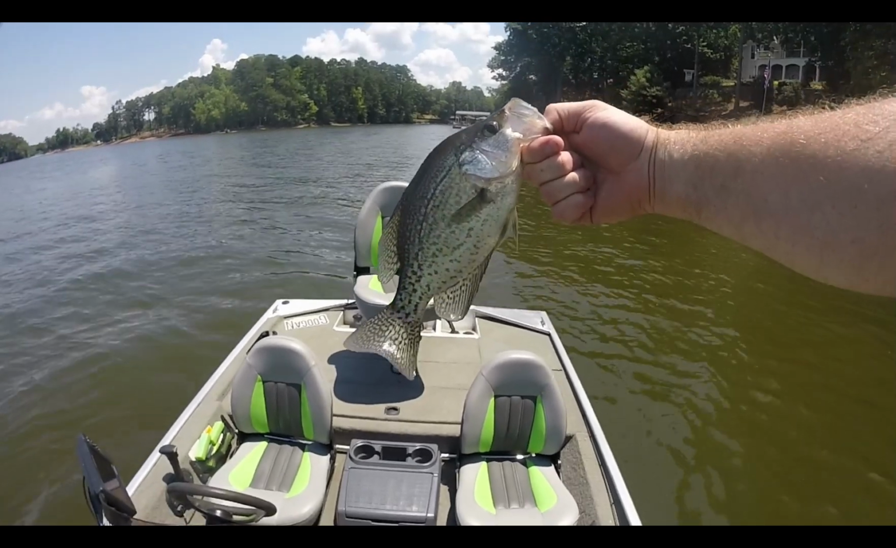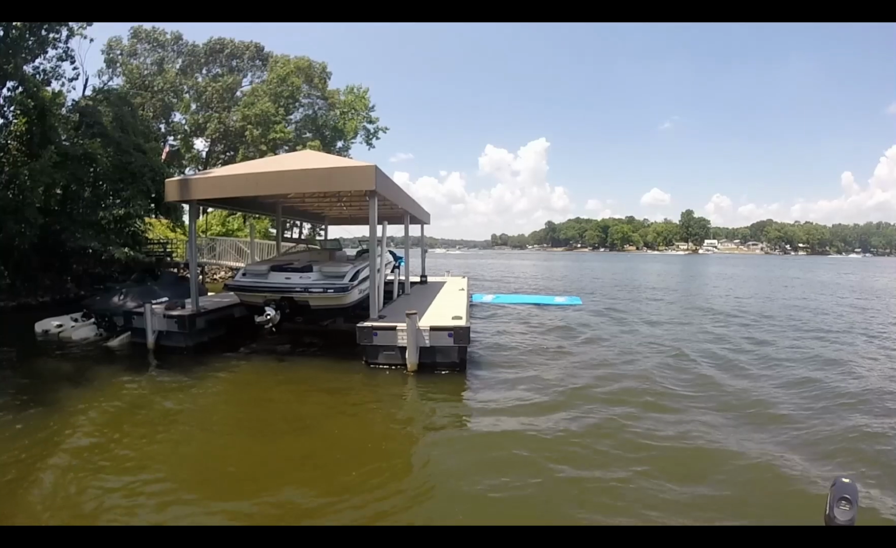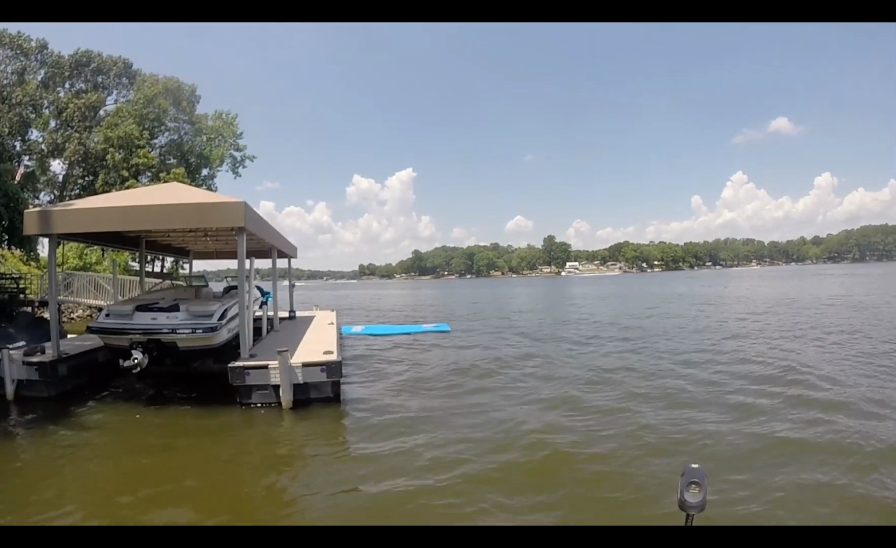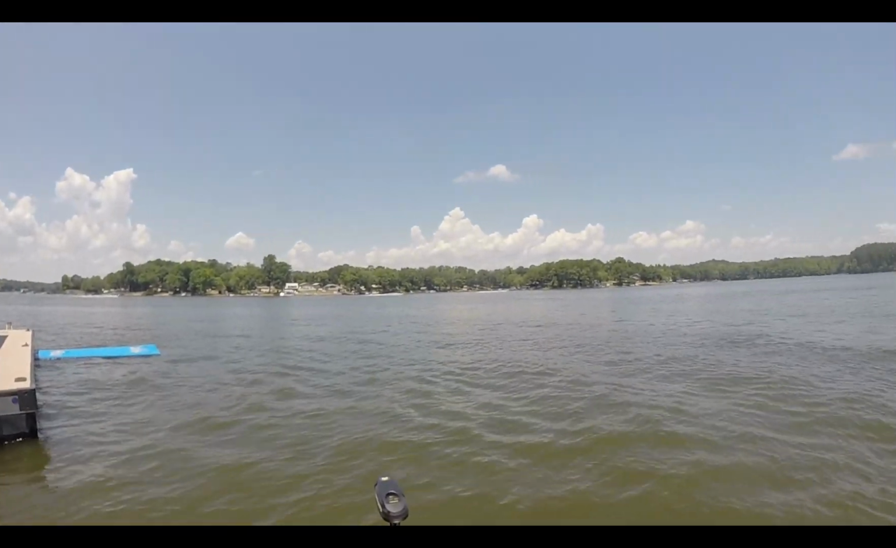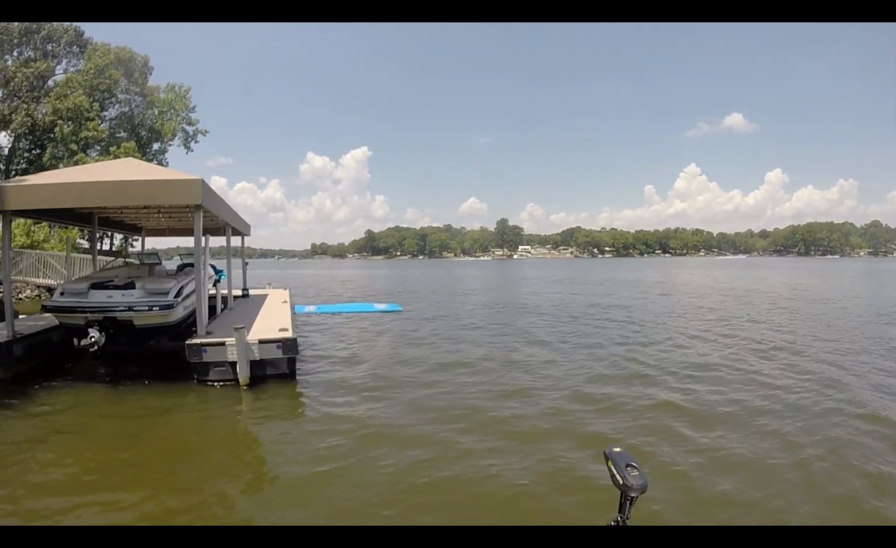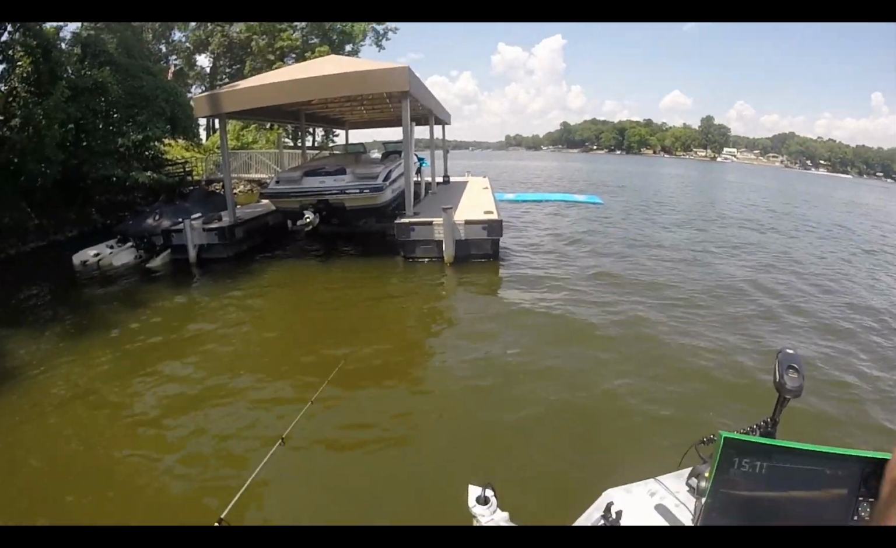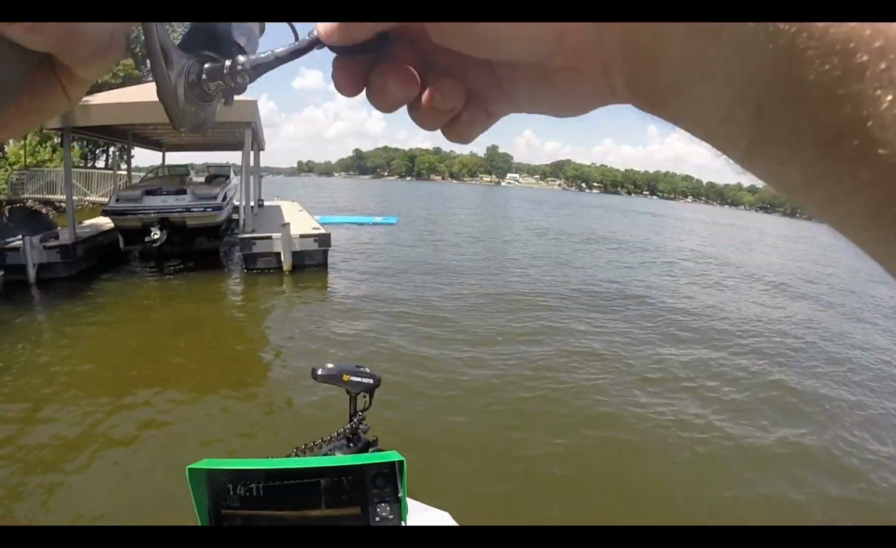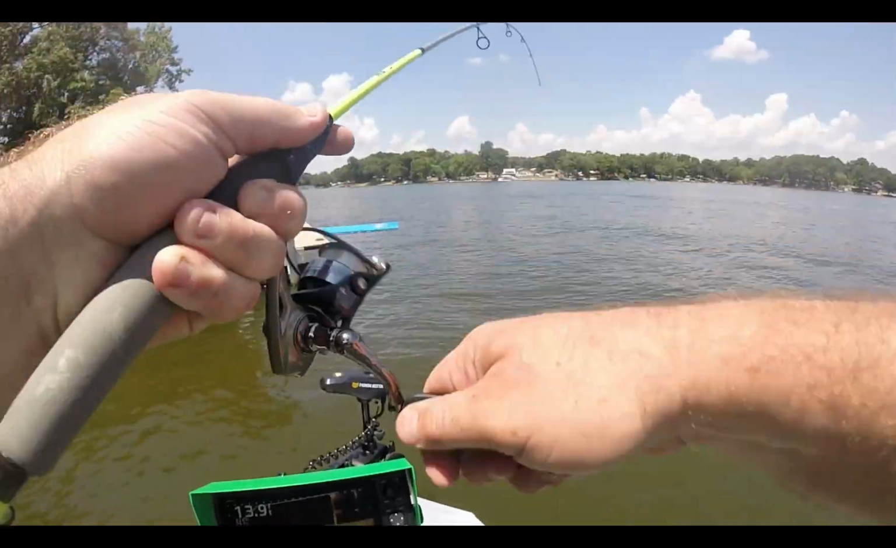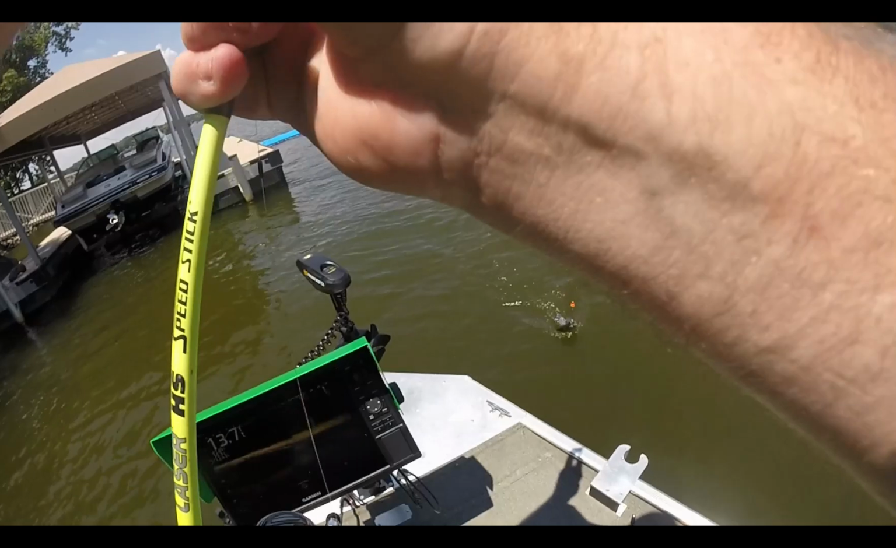Crappie for the day. It's 34 on the day right here. Hard to fish with all this going on. Them crappie are still chewing, so I'm still here feeding them. Yes, sir.